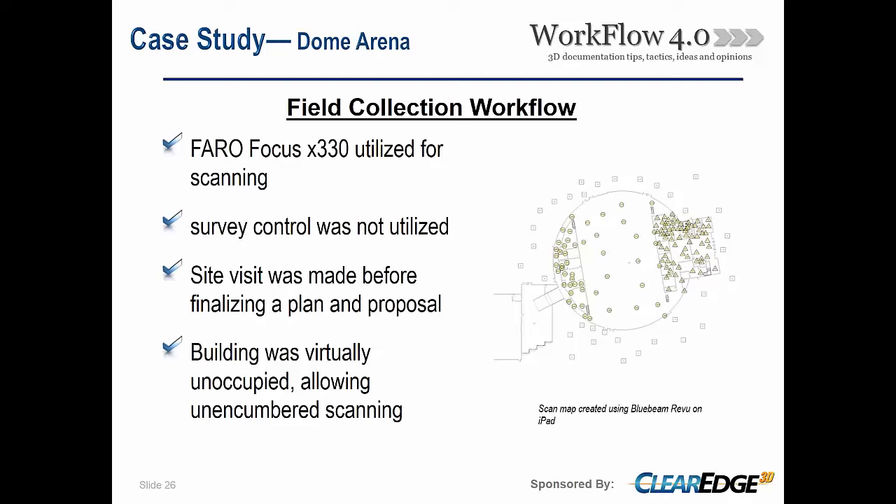So it helps us back in the office when we do our registration, as well as helping the client understand, when we hand over these as-built or existing conditions models, where each of their scans are at, so where they need to jump to for those existing conditions.